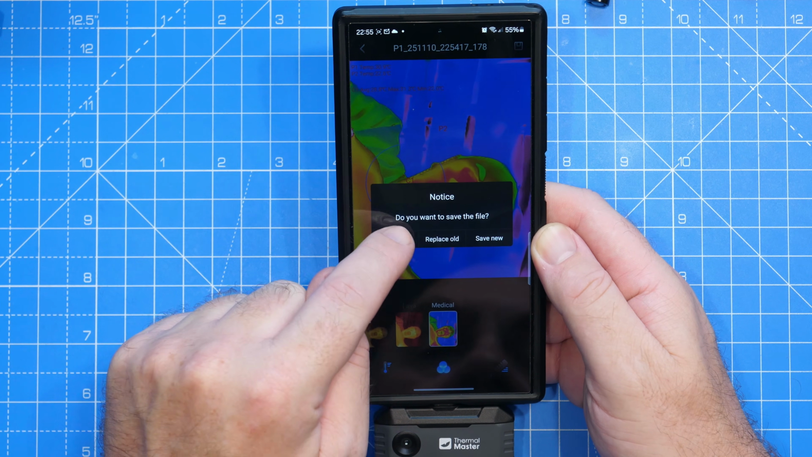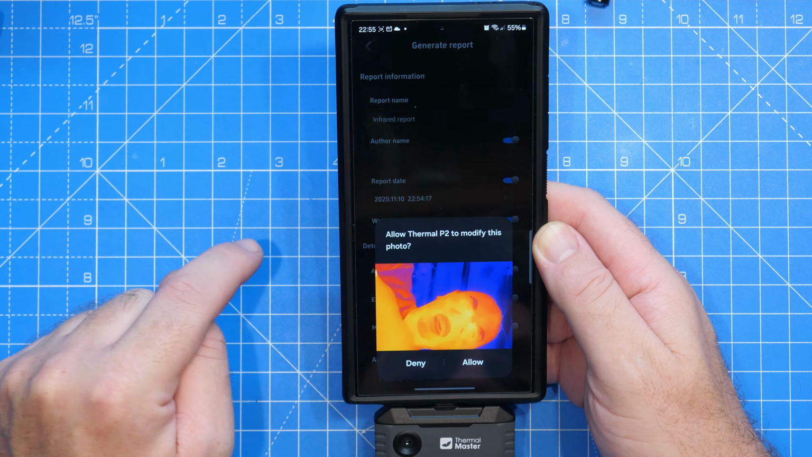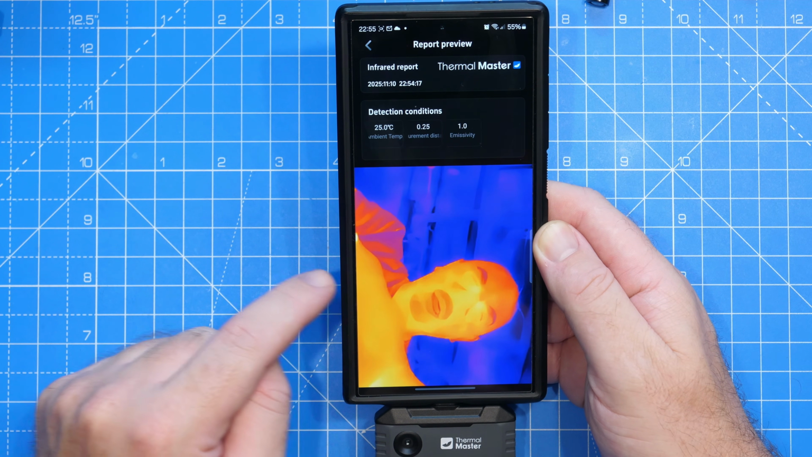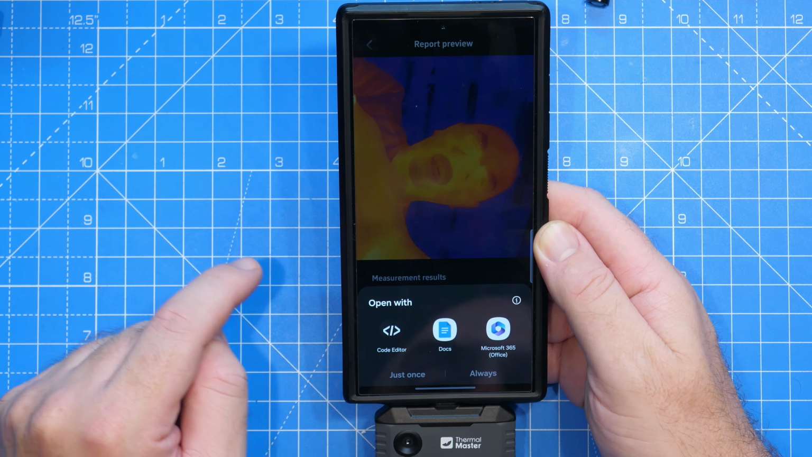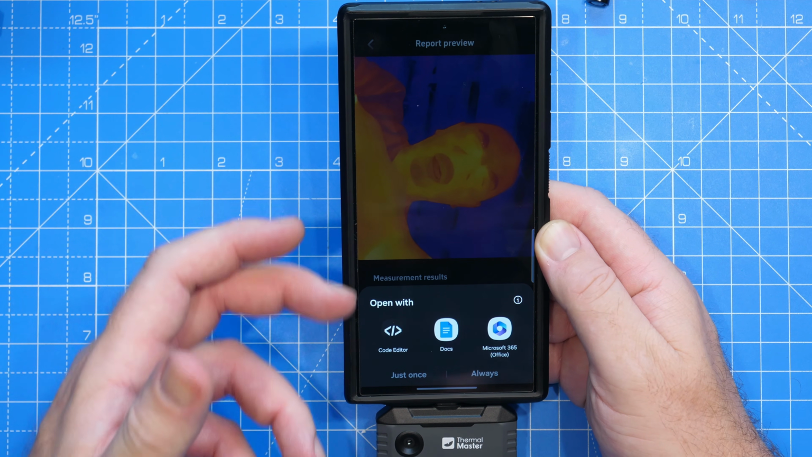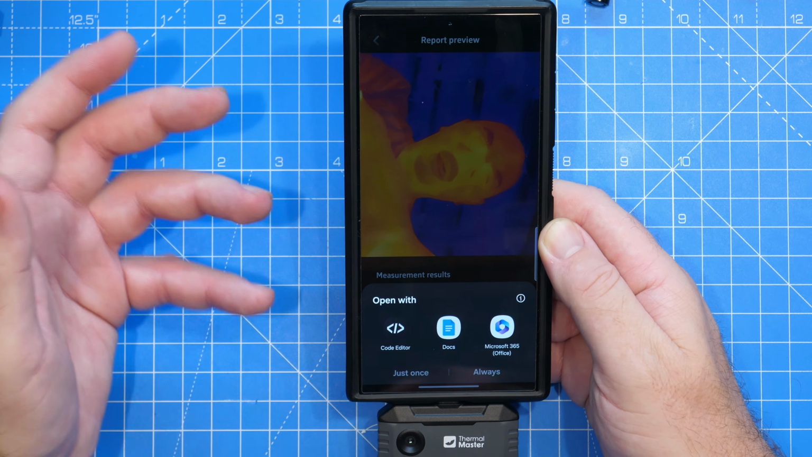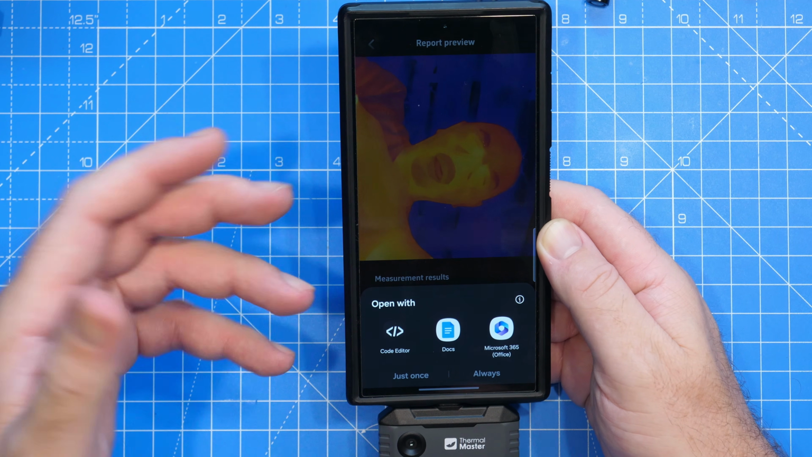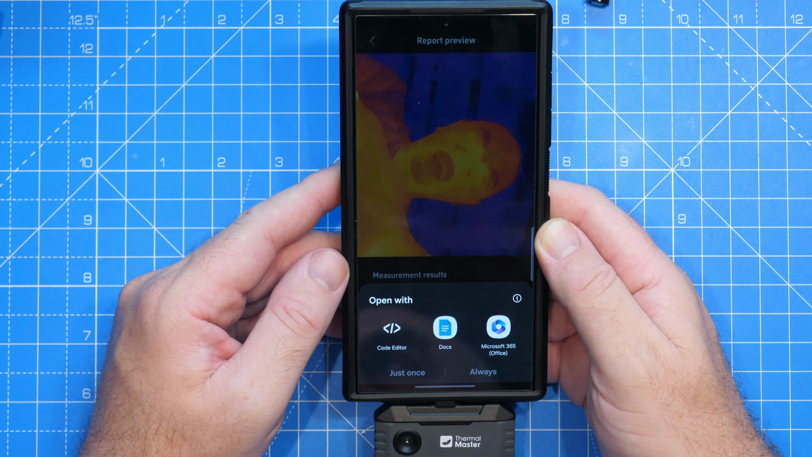Alongside this, we also have the report function. This allows you to generate a report for the image that you've captured. So for instance, I can do that, and then you can export that report and then import that into other software, allowing you again to build up a picture based on the thermal images that you're capturing.